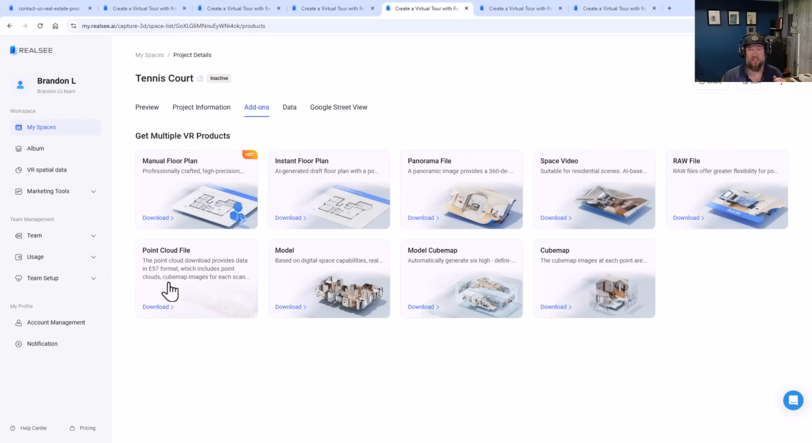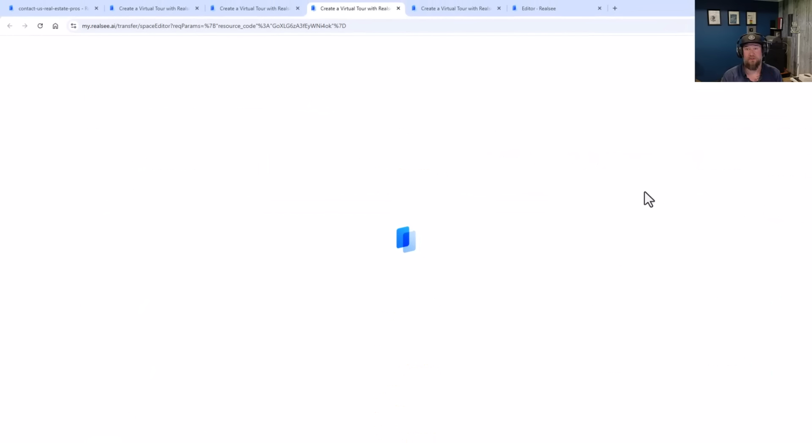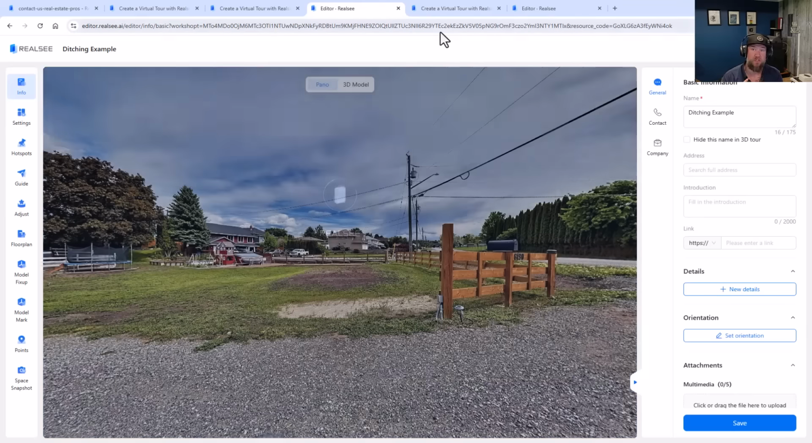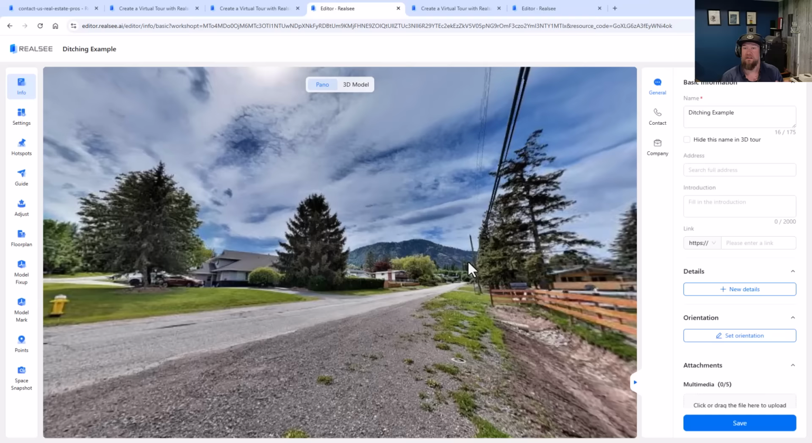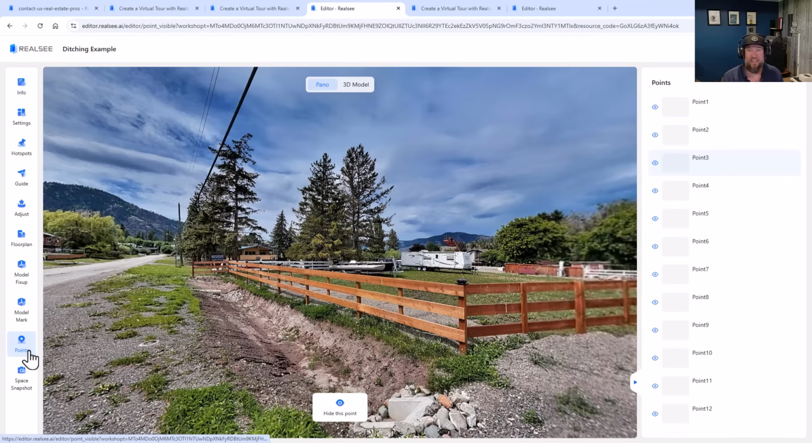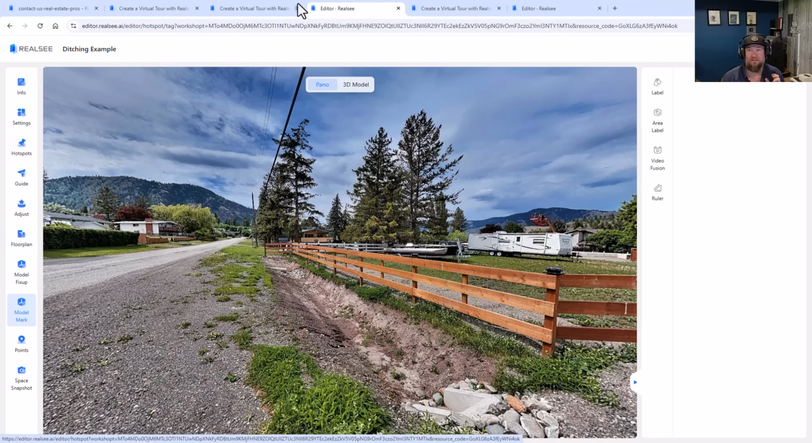Once you've scanned your site, like I did for these two areas, a playground and a sport court, as well as a recently completed ditching project with multiple culverts that I wanted to pull some measurements and data from, you simply upload this data into the Realsee platform using the app. Finishing out the project is going to upload it automatically. You can give it a name, and then once it's finished processing, you're going to get an alert, or you can simply log in on your computer to see that finished data.